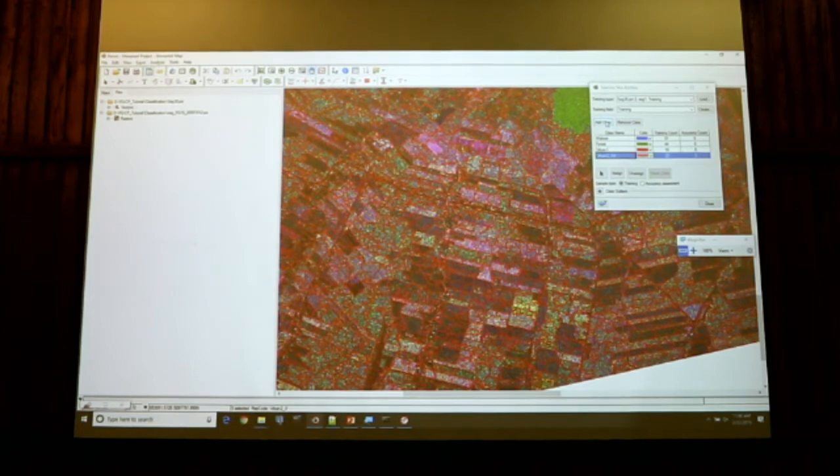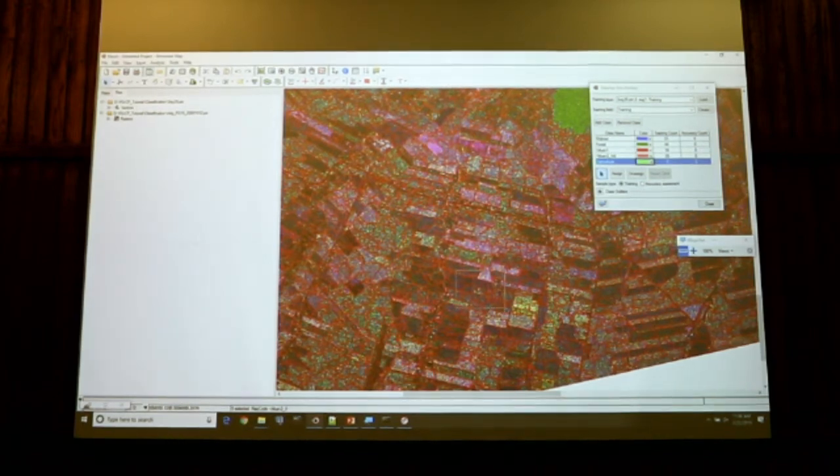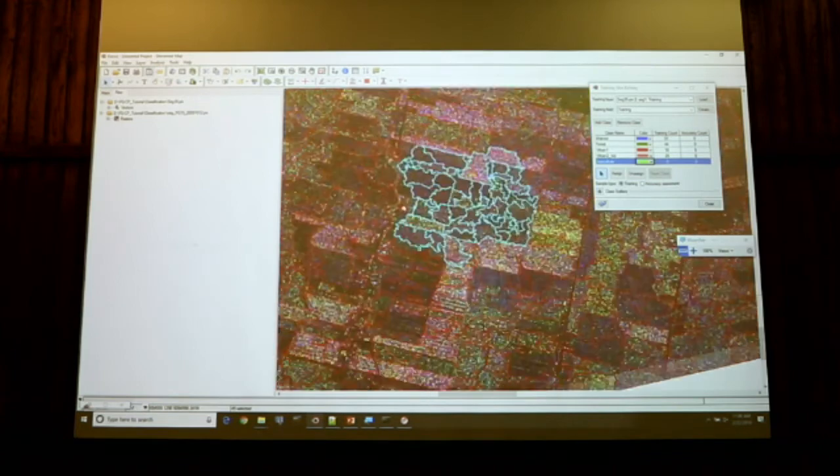And now, just to test the system, I will create a class called agriculture. And I won't be very specific about which kind of agriculture I want to extract. I will just select a light green here and select a lot of different kinds of fields with different kinds of backscatter.